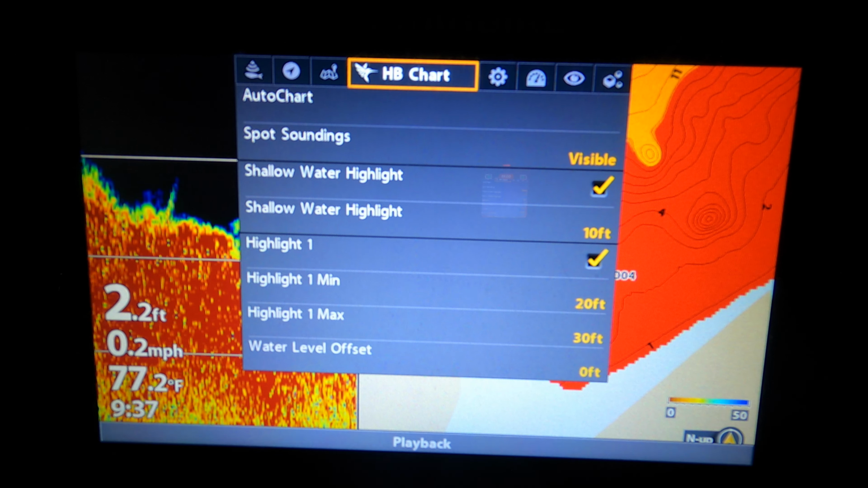There is a decent user guide Humminbird has for Autochart software. It gets the point across, but it also has a pretty steep learning curve. Because of that, I actually made my own little cheat sheet, step-by-step guide. So if you need a copy of that, just let me know and I will send that to you.